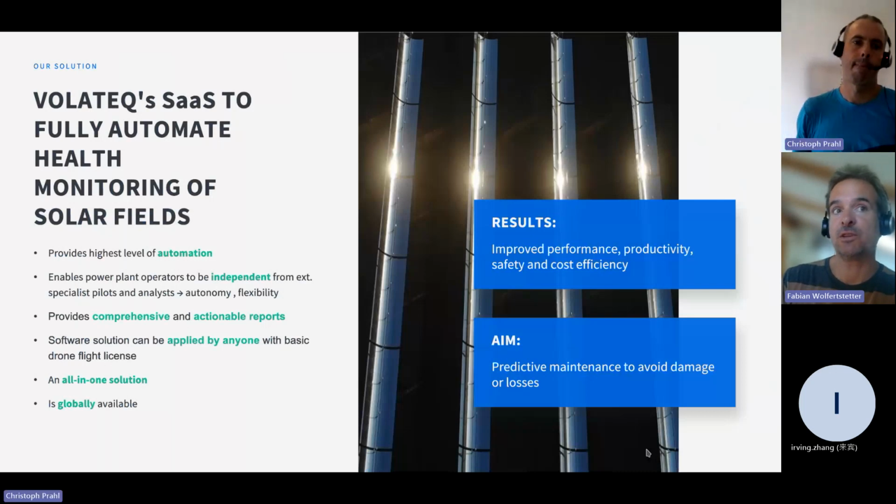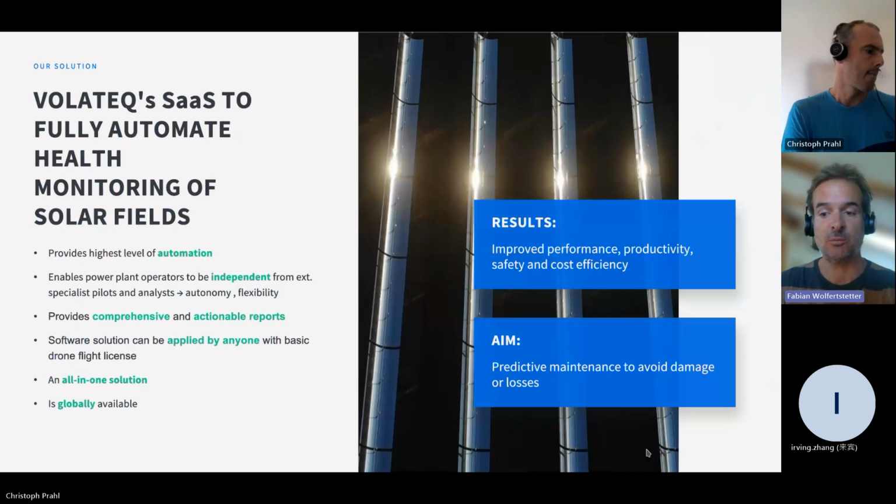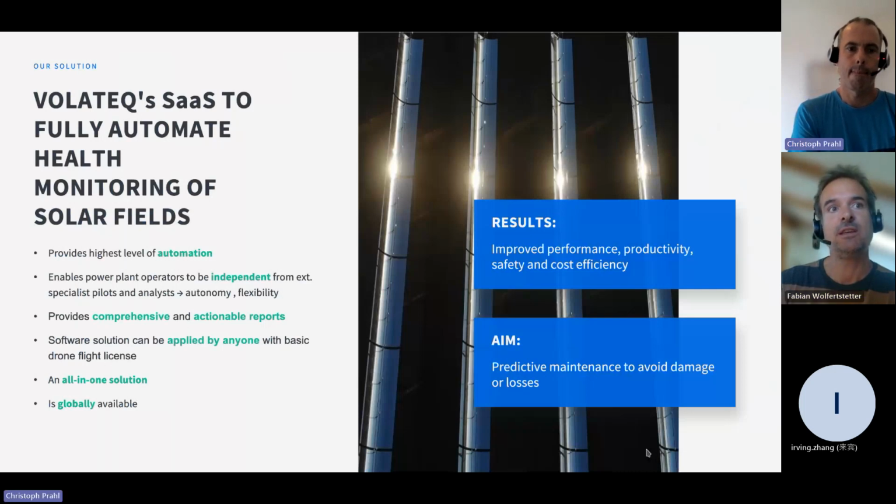Our software solutions can be applied by anyone in the field, usually normal field staff that works with us and operates the drones. We design the flight routes and do everything else. So the operator just has to watch the drone fly and start it, of course. It should be an all-in-one solution, and it's globally available. So that's what we offer currently.